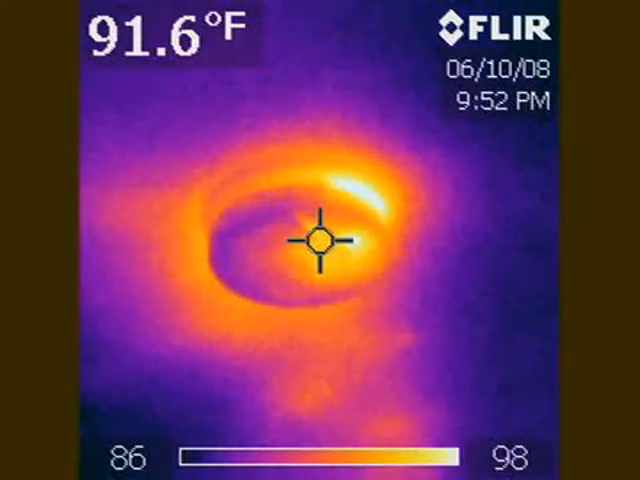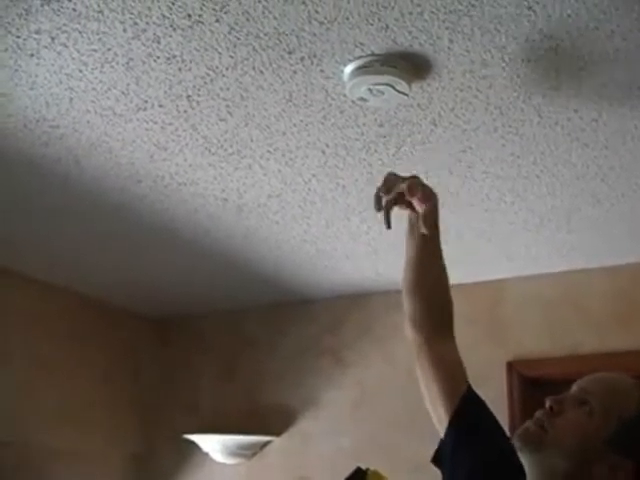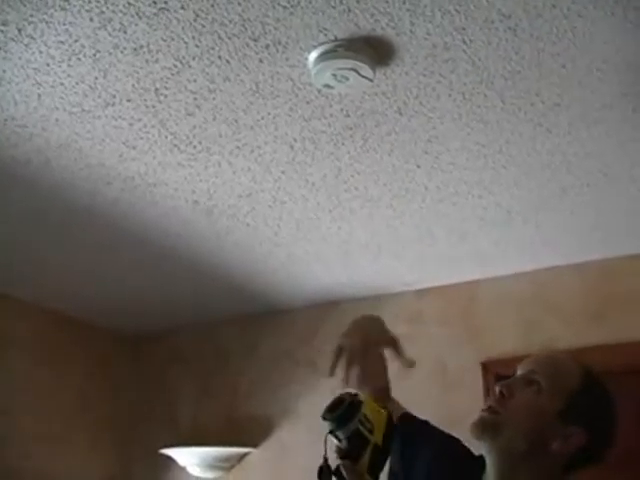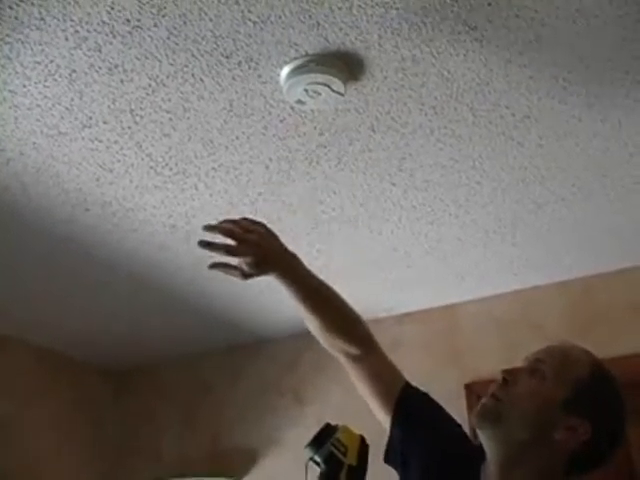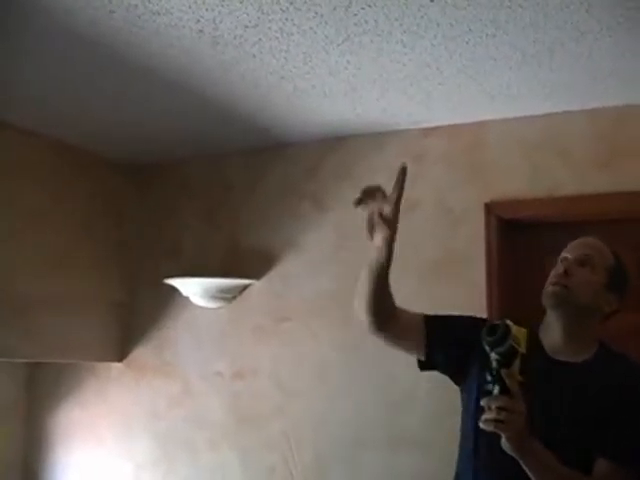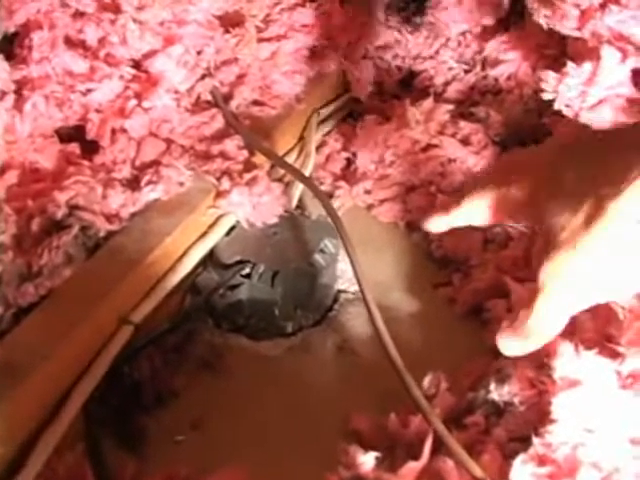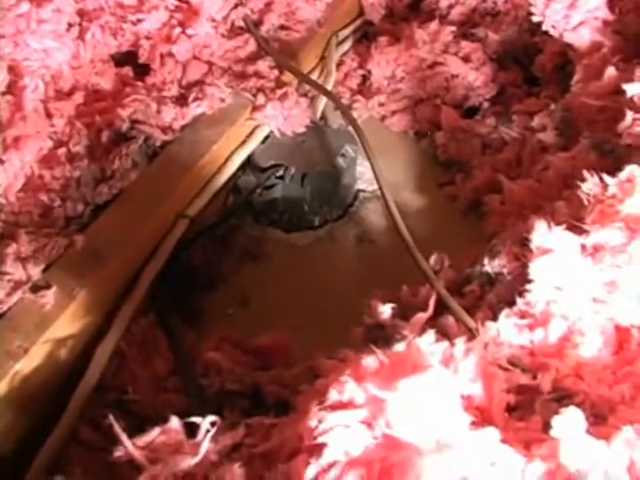And probably this has been installed after the house was built. The installer went up there, has a box, some wires, moved the insulation away in order to install the new smoke detector, which was probably required when the house was on the market or being considered for sale. And so that insulation has been put back together. So there's a large area right here that's missing insulation, and that's an energy loss area. Here's that smoke detector that we saw in the ceiling below. The detector was installed and the insulation was pushed away and never replaced.